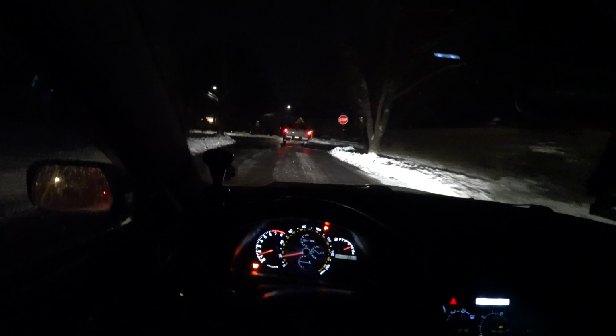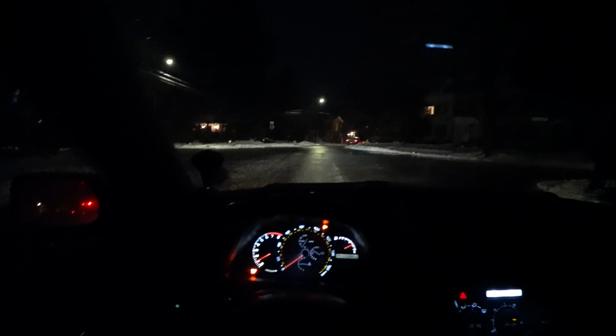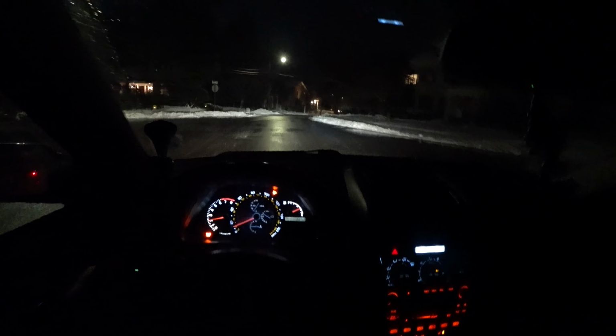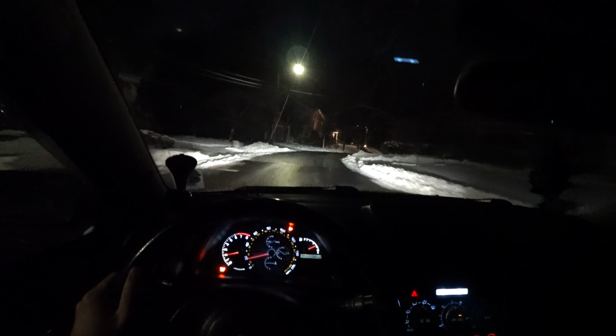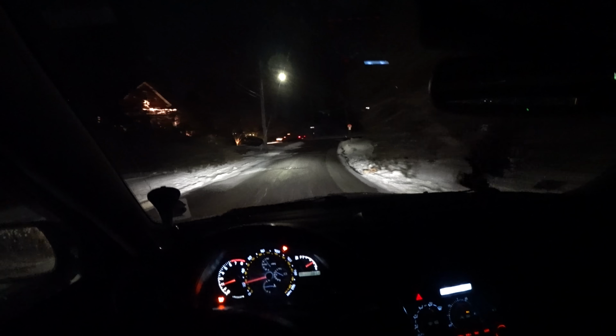This poor car has been through so much. How many miles are on it right now? 149 almost. Oh my God, yeah. And I'm pretty sure this car has been rear-ended more times than any non-totaled vehicle in existence. But luckily its previous owner took very good care of it every time it was rear-ended and never totaled it, never gave up on it, kept it going.